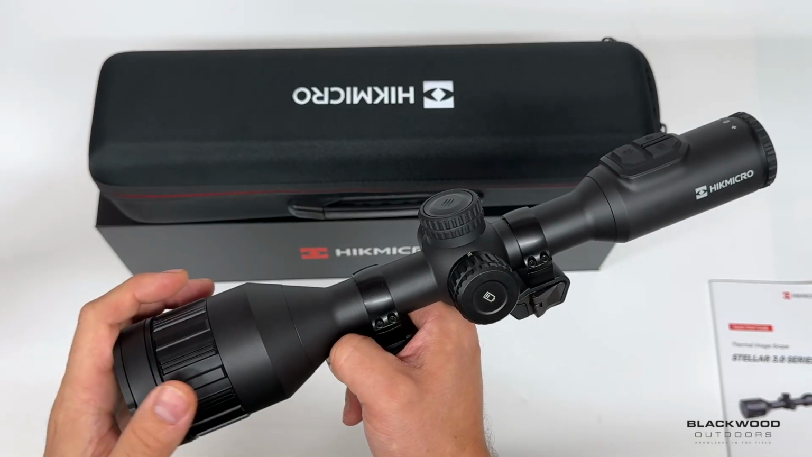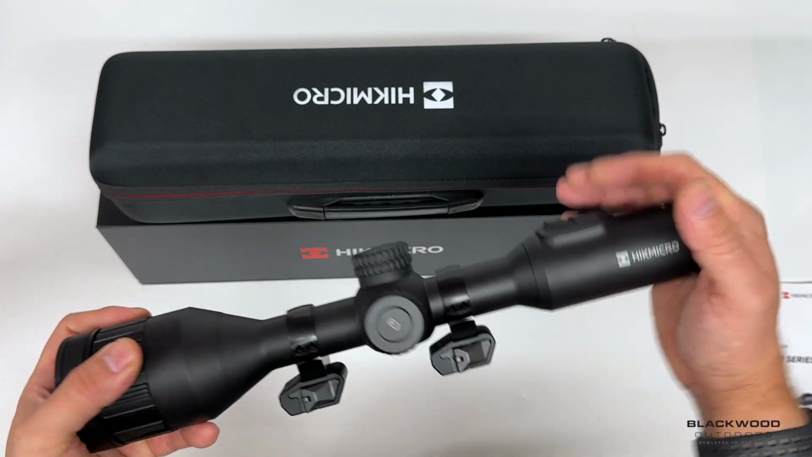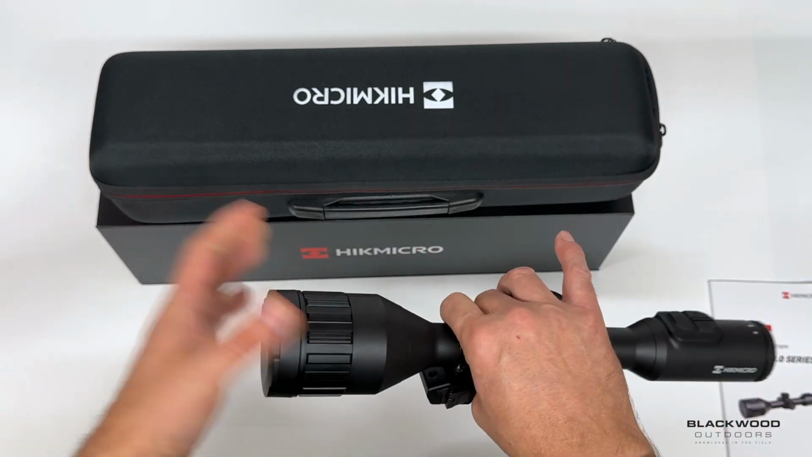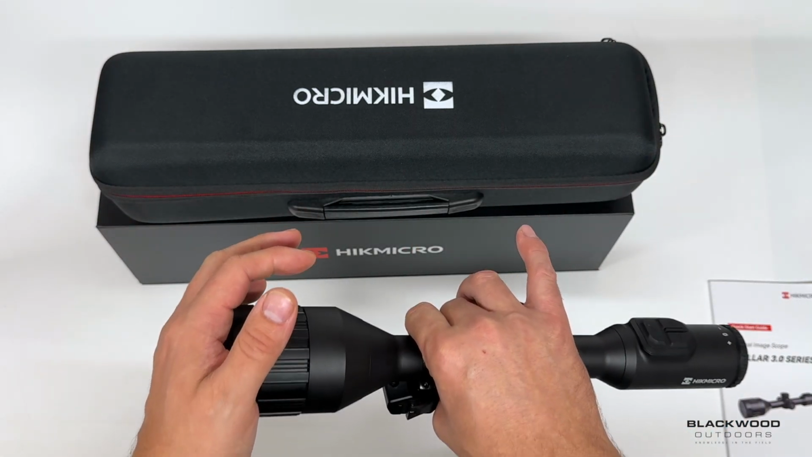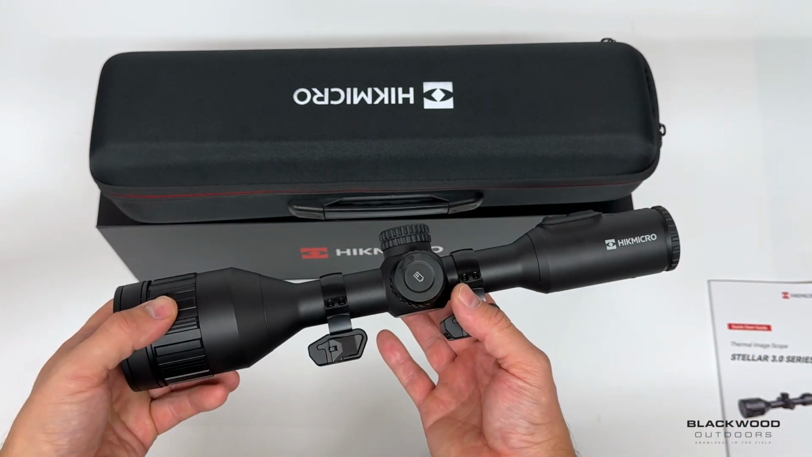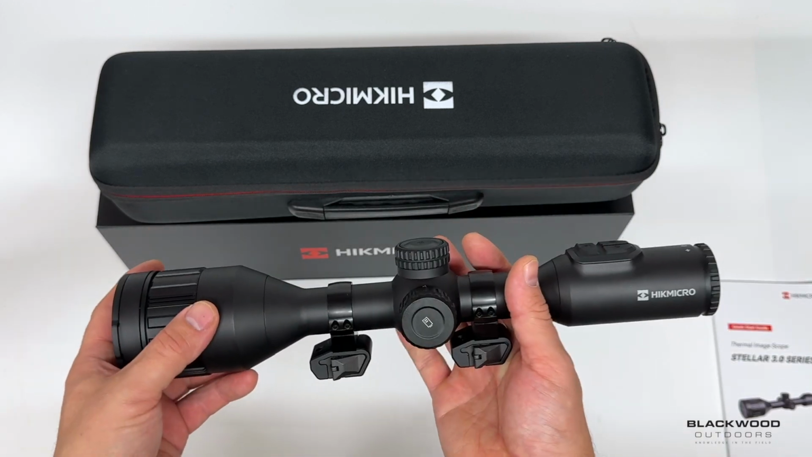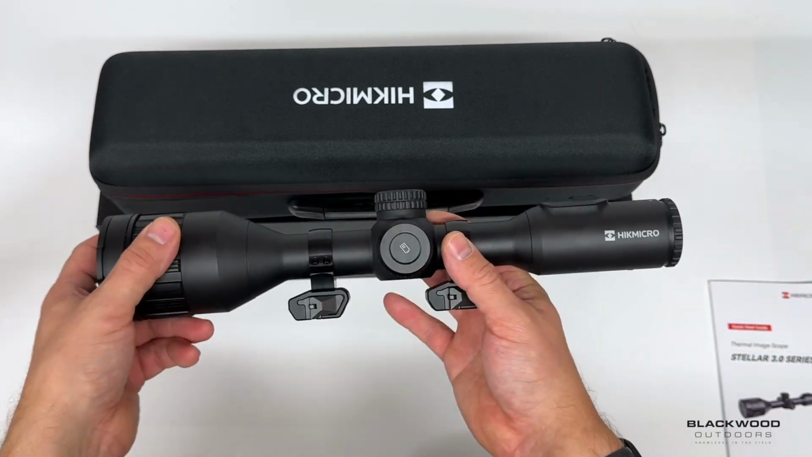Yeah, coming up to our conclusion on the unit. 2560 pixel display, definite plus. Inline LRF, definite plus. Ballistic system, I like that, and it's a very lightweight design with a tube design. All pros. Cons, I'm going to pick up some little cons.